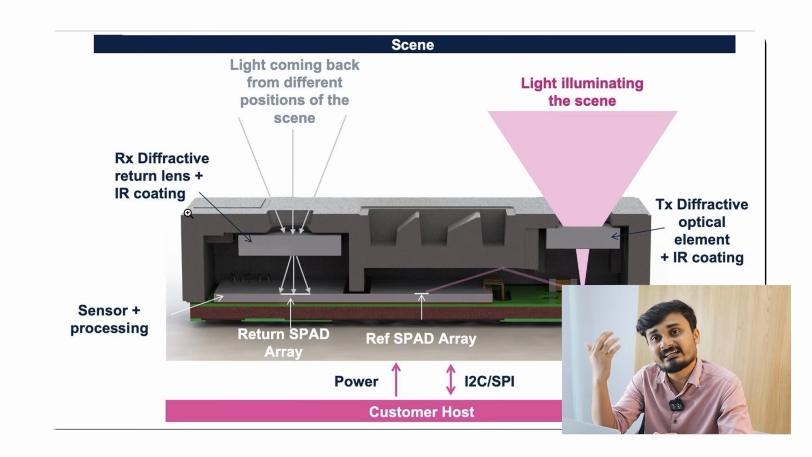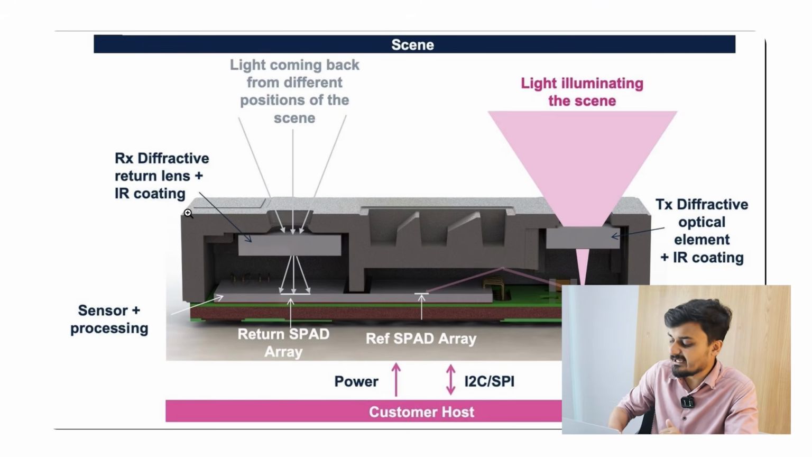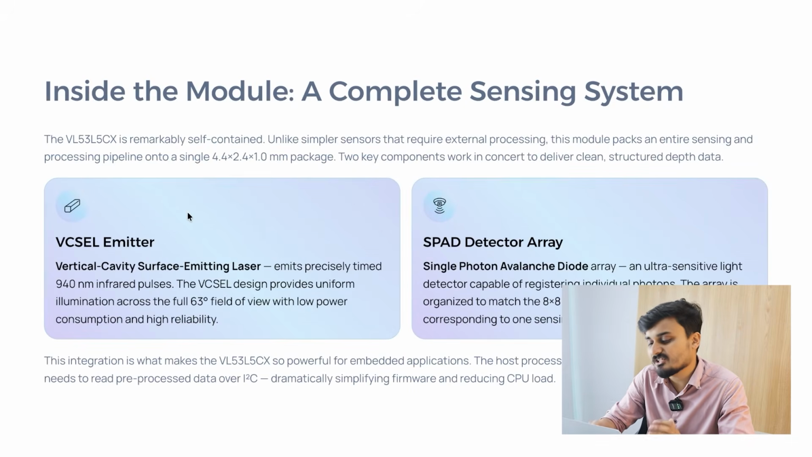Then that is getting reflected back, and when it is reflected back, there is this SPAD array. Now this SPAD, I mentioned, is a single photon avalanche diode array. In simple terms, this SPAD can detect even a single photon. So when light is getting reflected back, it is detecting the photon, and for each individual cell out of these 64 cells, it is creating a histogram, and from there it is doing peak detection.